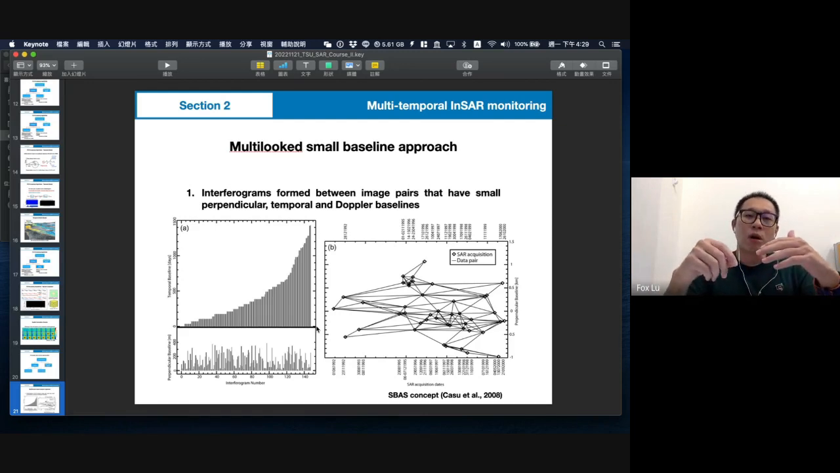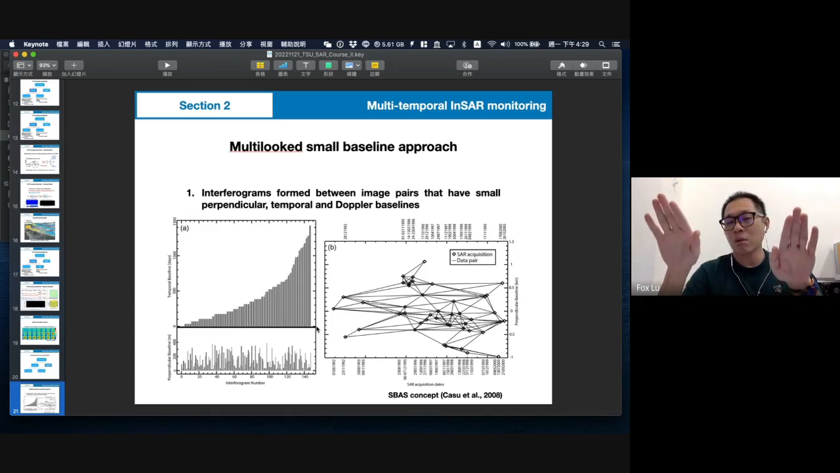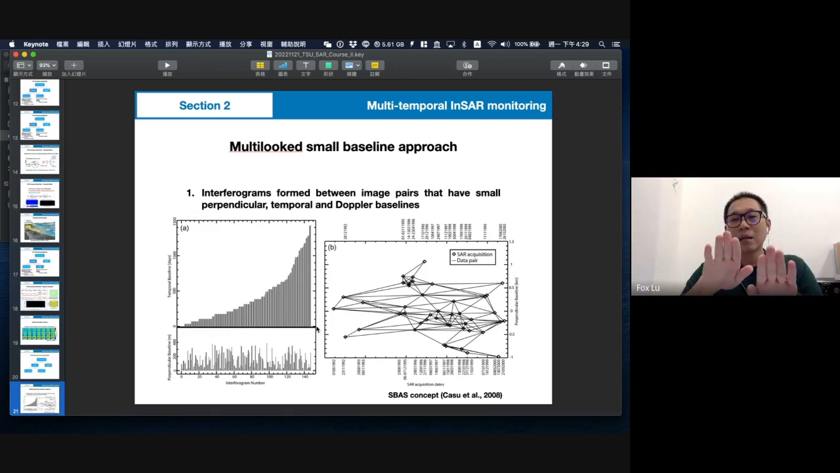So the observation has a limitation in time resolution, because we are waiting for another image. And as discussed before, if the interval between two images is too long, it causes decorrelation problems. And if the baseline between two images is very large, it causes look angle problems.